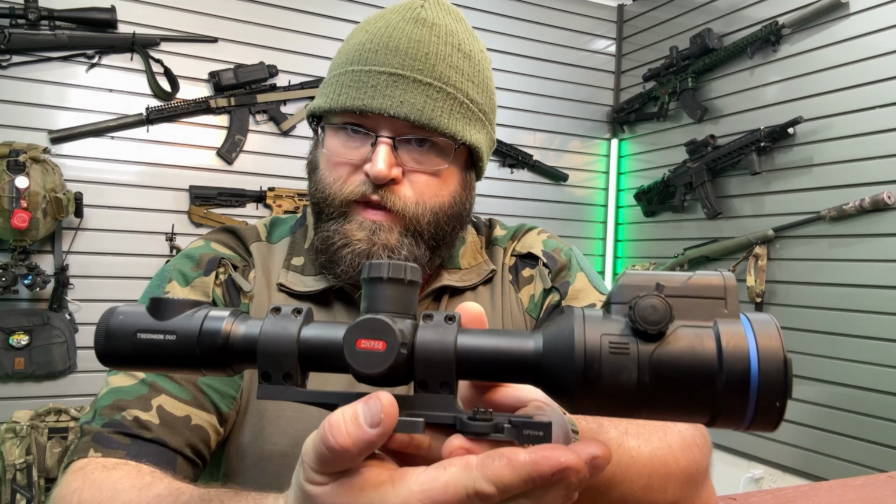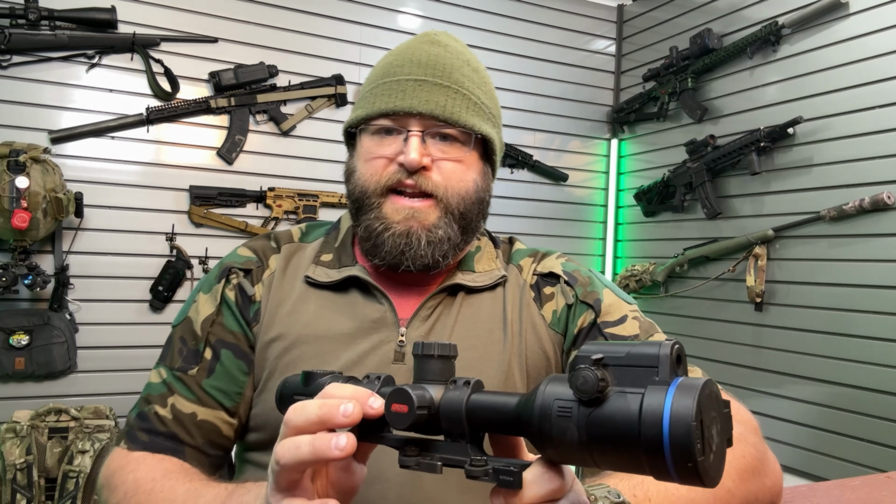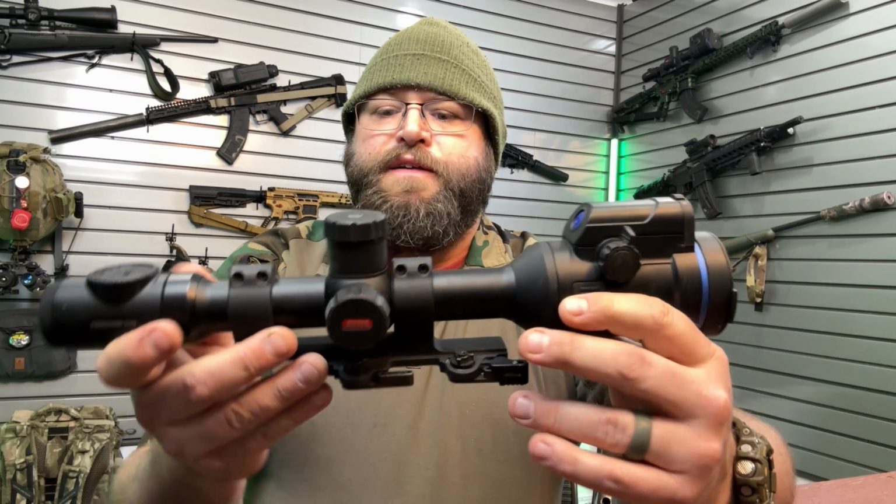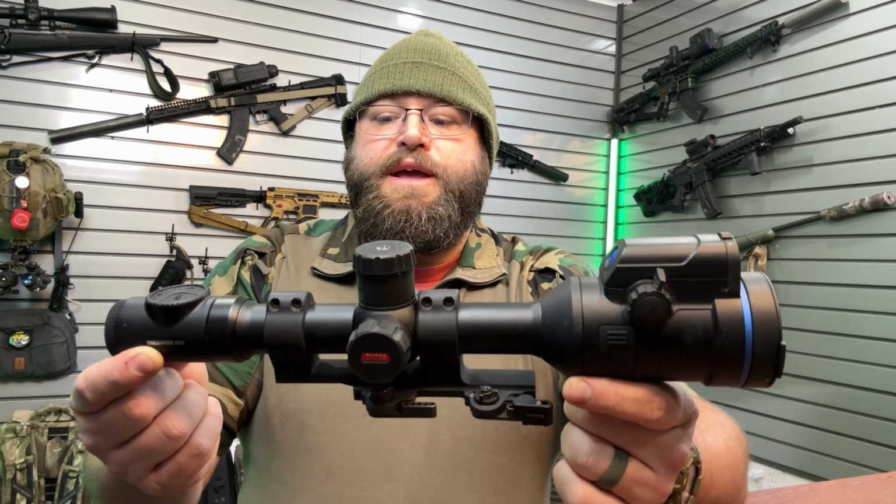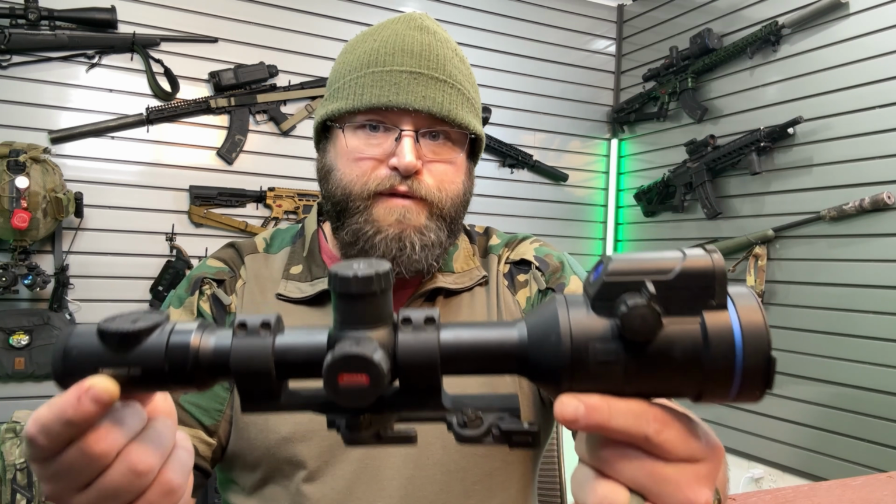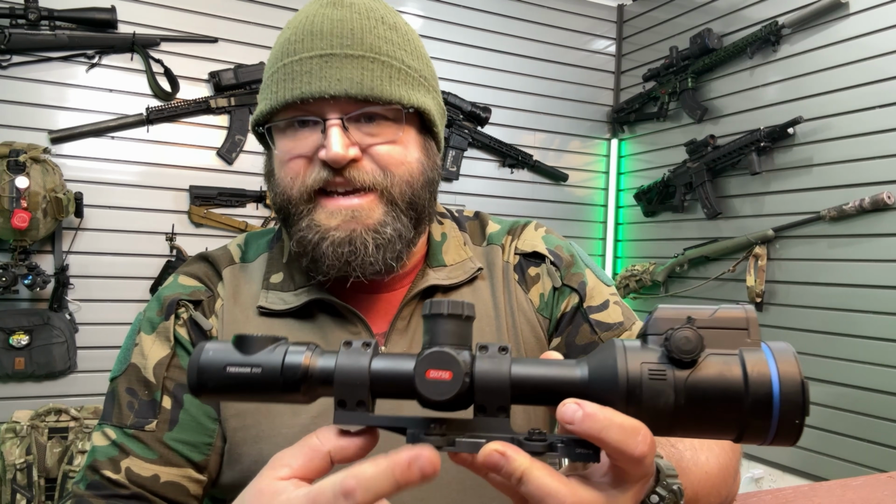There are the DXP55, which is the one that I have here, and the other version is going to be the 50. Now, if you're familiar with the Pulsar world, you probably already know exactly what's going on here. This looks like a Thermion, and that's because it is. Everything about the Pulsar Thermion XP50 is the exact same stuff that is in here. So then the question is, what's the DXP?